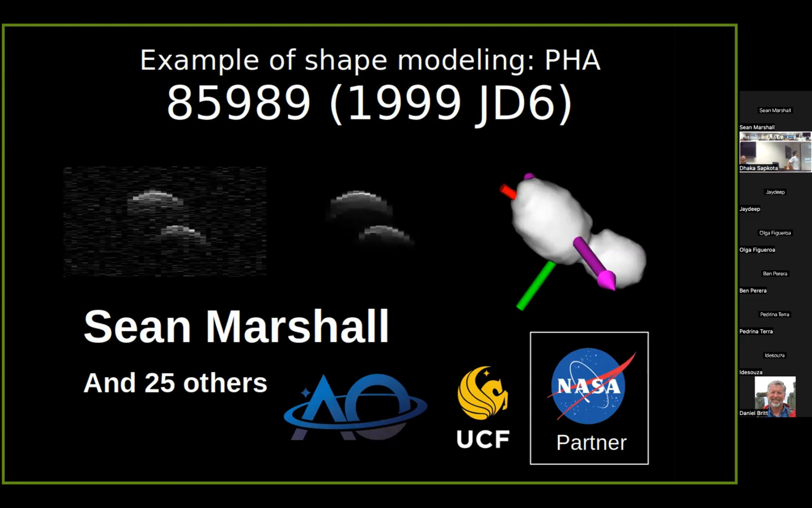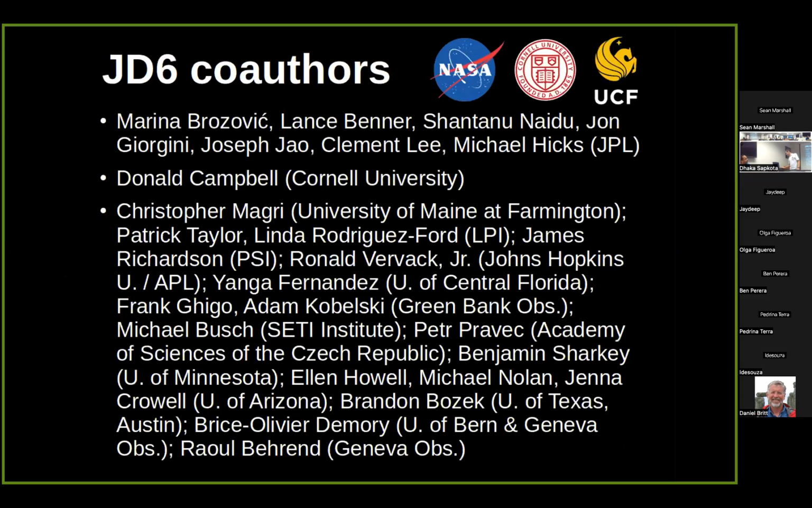We'll talk about one of my favorites. This is asteroid 1999 JD6, also called the Space Peanut in the JPL press release. And again, it takes many people to do all these observations. So in this case, for this asteroid, we have radar observations from Arecibo and Goldstone, plus light curve observations from people on several different continents. That's most of the co-authors there.